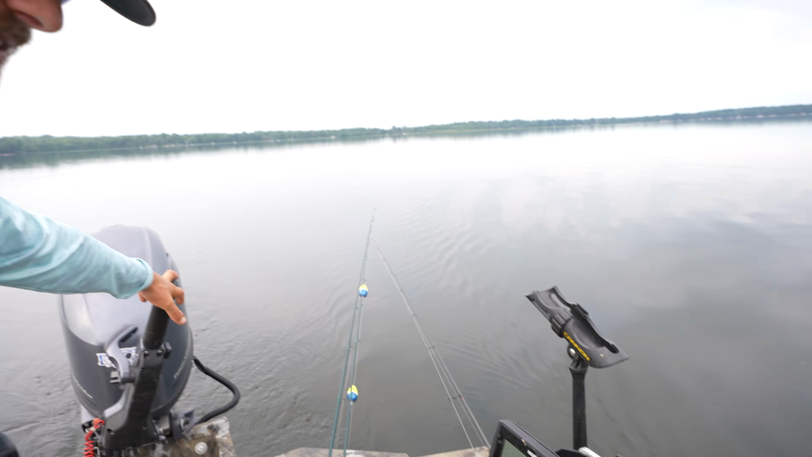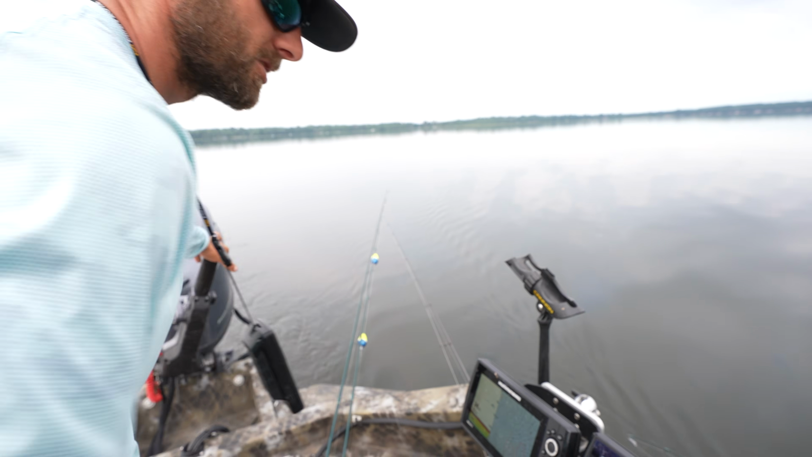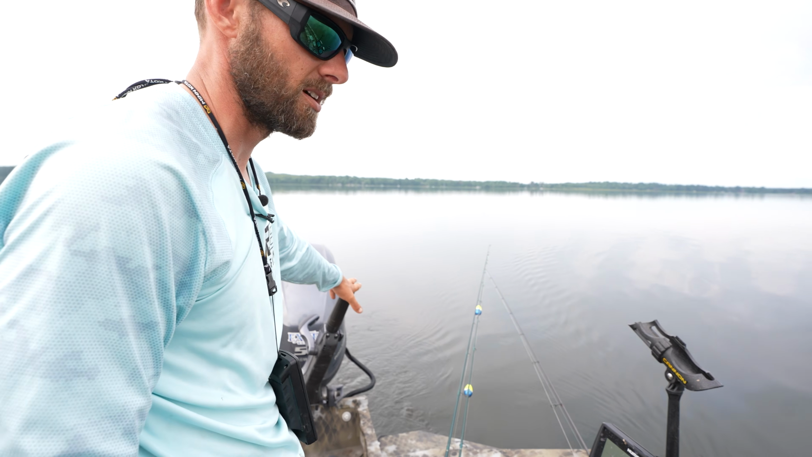Like, oh, okay, driving around. Oh, is this some fish right below me? I don't know. Let's switch over to the second hotkey. Okay, yeah, there's fish on sonar.